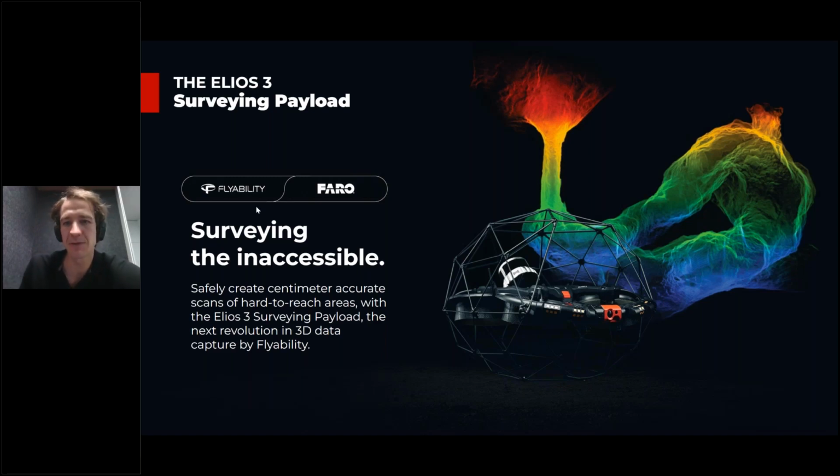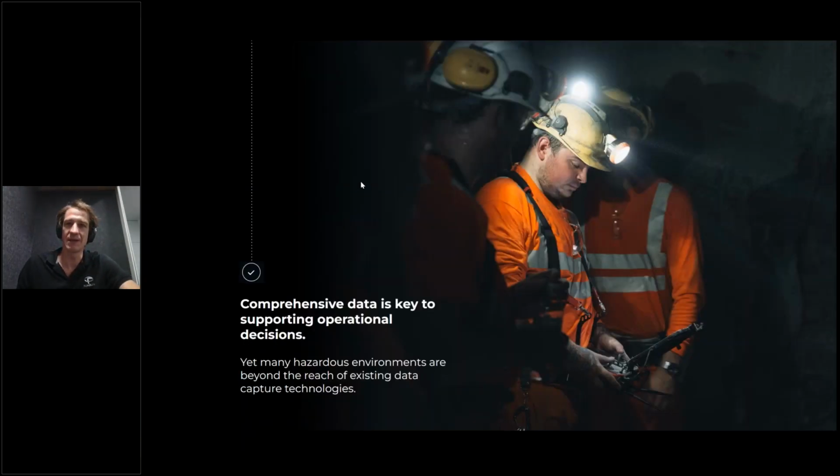And we've worked with them hand in hand to have our Elios 3 LiDAR able to be processed on the Faro software in order to run their SLAM algorithm, their mapping algorithm, tuned to the right parameters in order to deliver what we call survey grade maps, and also to provide a lot more features that are relevant whenever you're building 3D models and processing them, etc. And so really we are with this payload bringing surveying to new use cases.